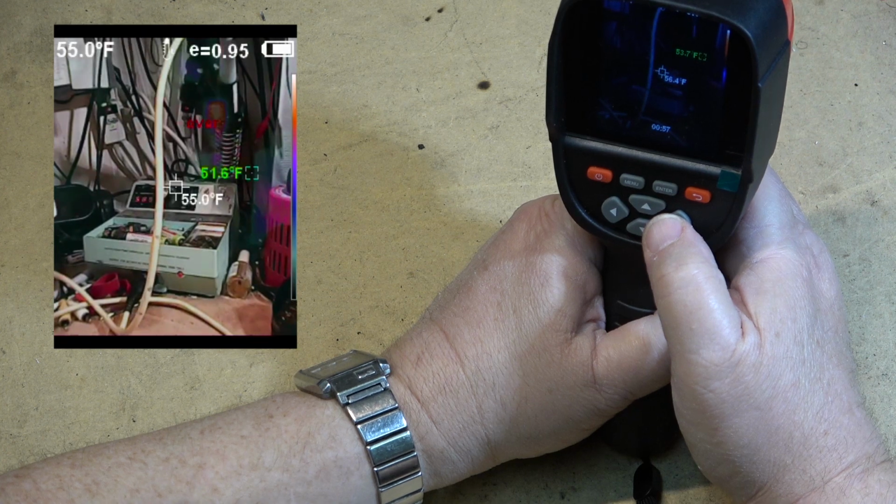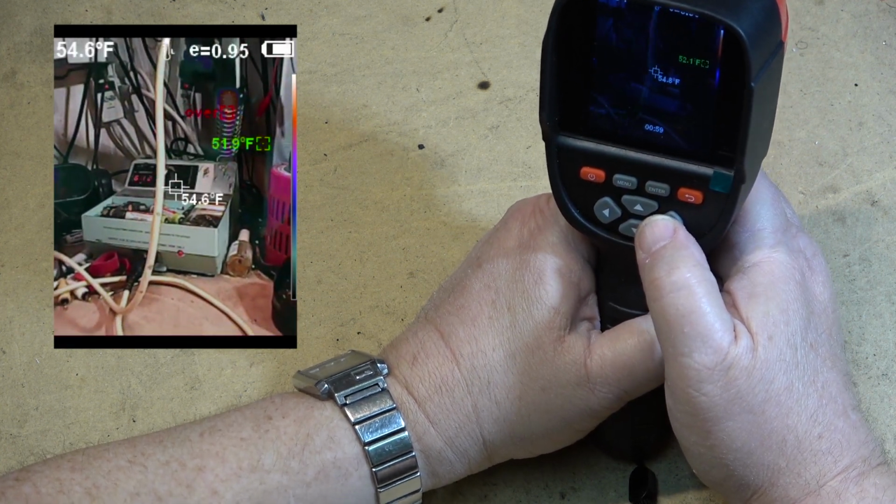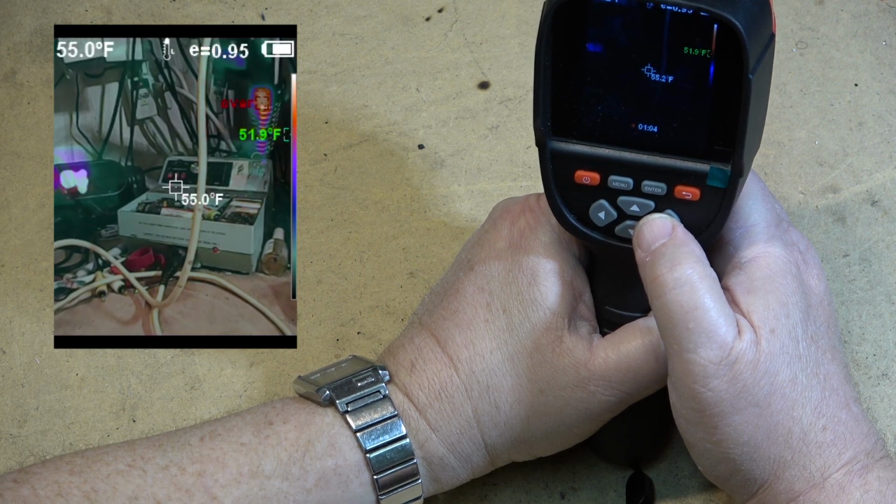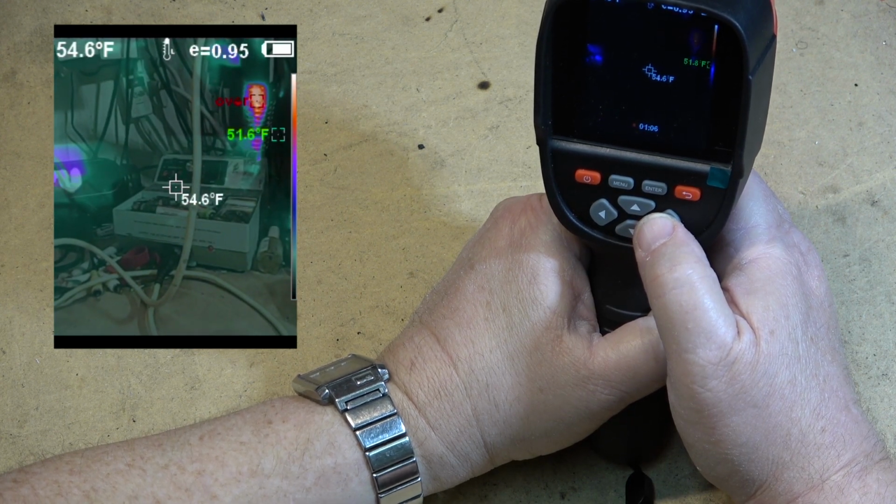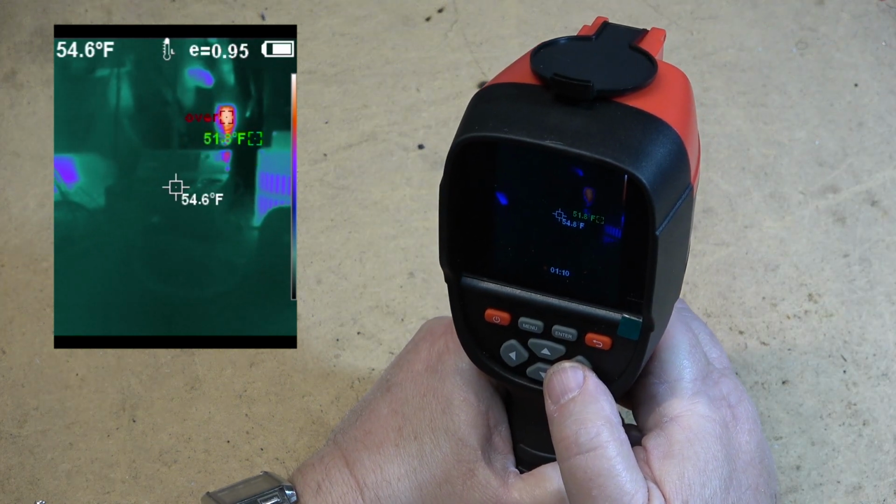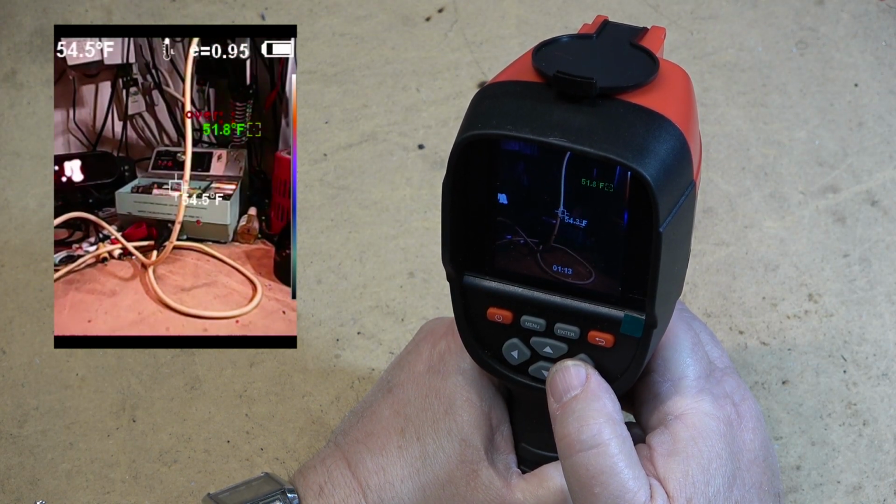If I click this button, oh, over temperature. It's now telling me that that is over the temperature, and you can see if I change to the different modes, it's over the range that I've selected.